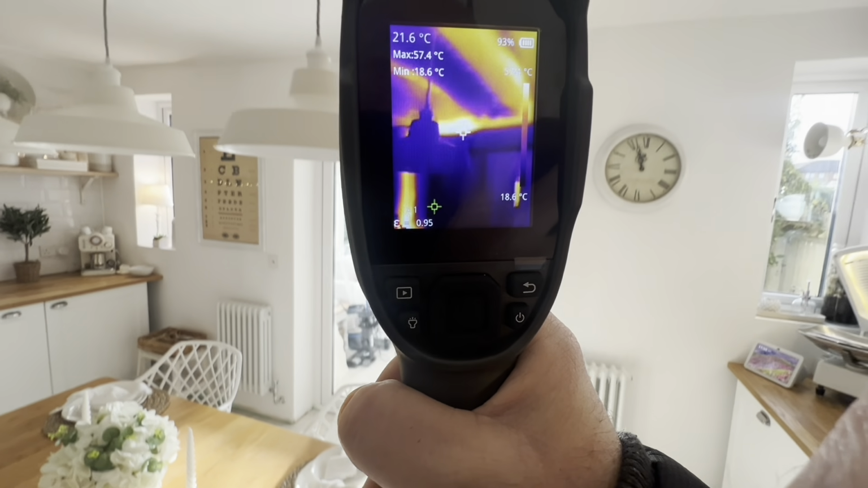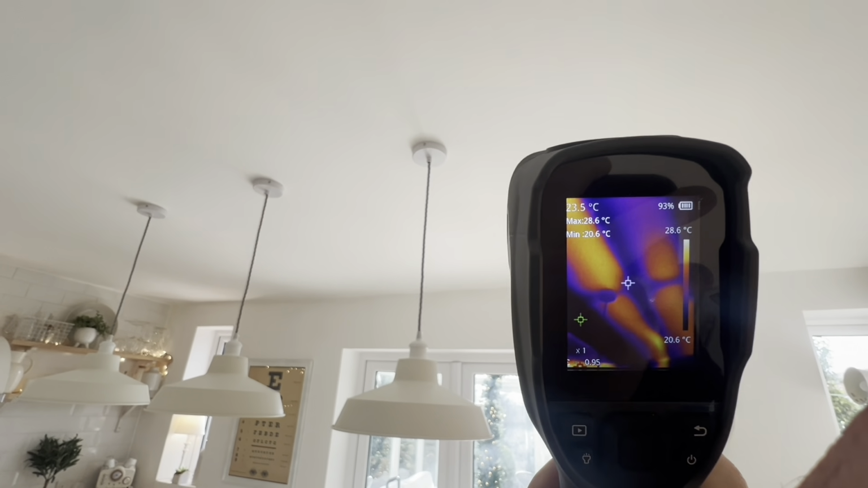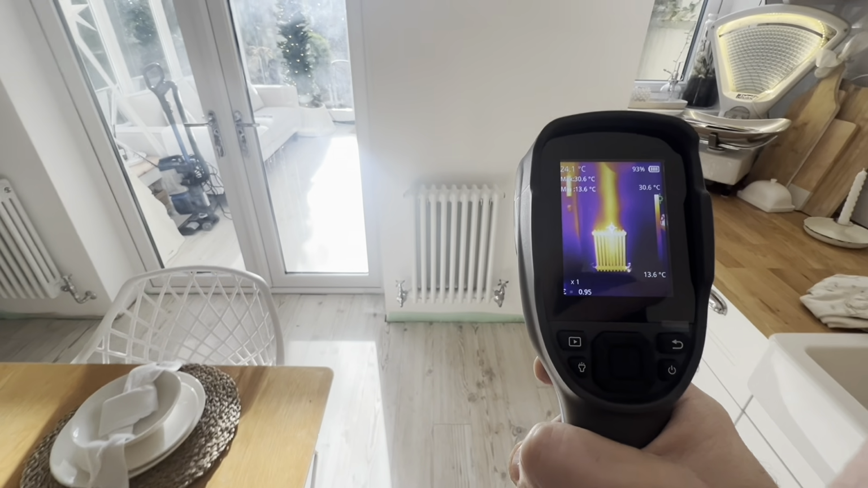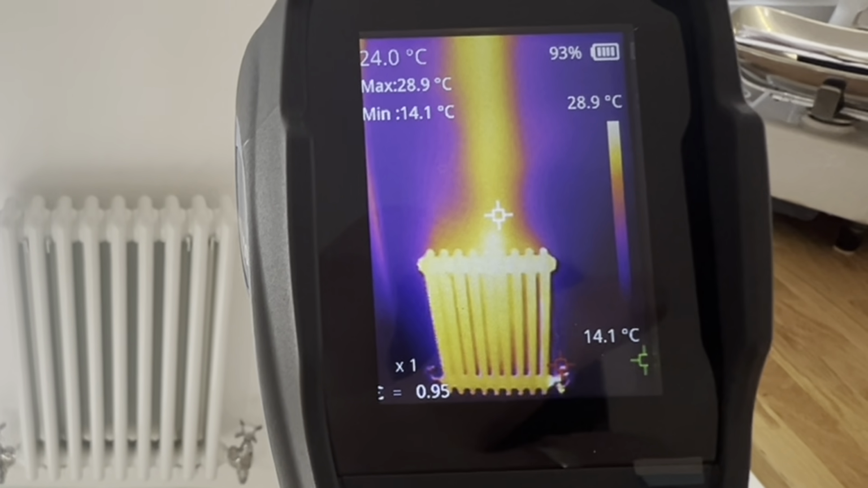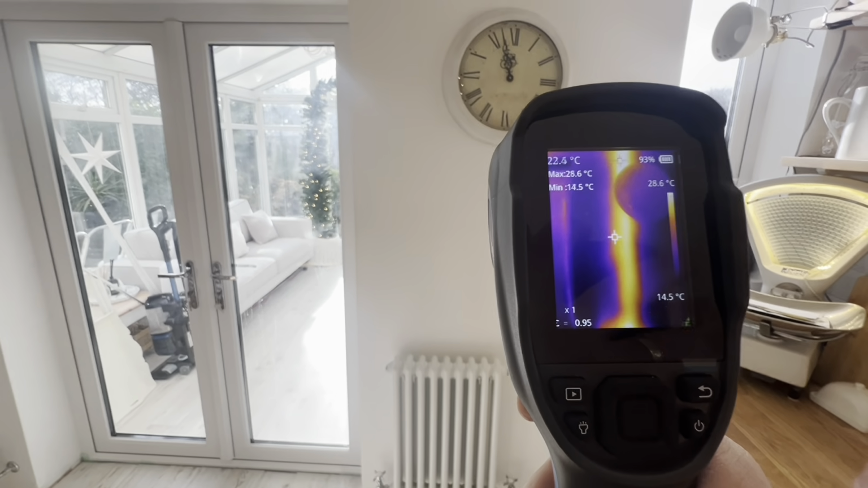But you can also see where the pipes go. When I did this ceiling here, the pipes actually run in that direction. See the pipes coming down, and this one is a lot lower. I think it's 28 degrees. Yeah, I've got to reset that radiator. It's not working correctly. But these are things that we can check.